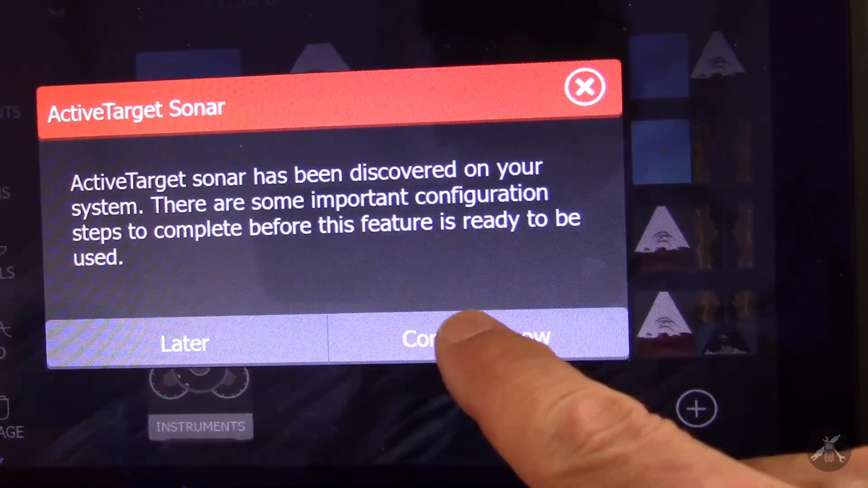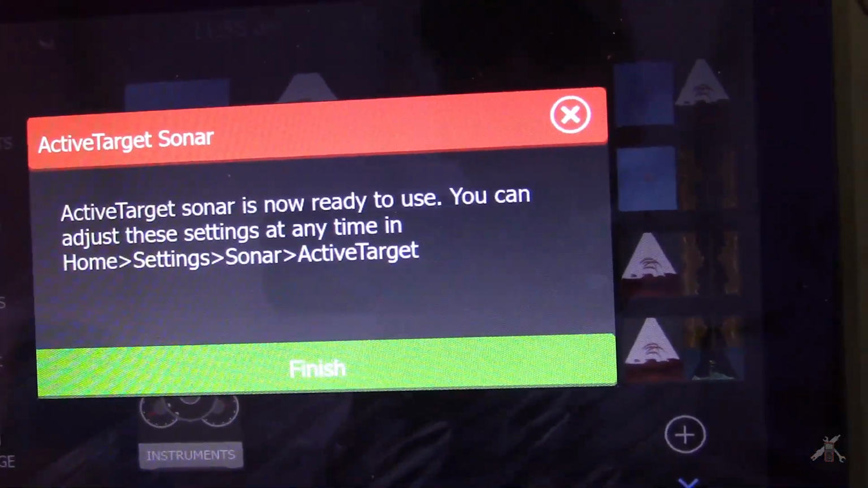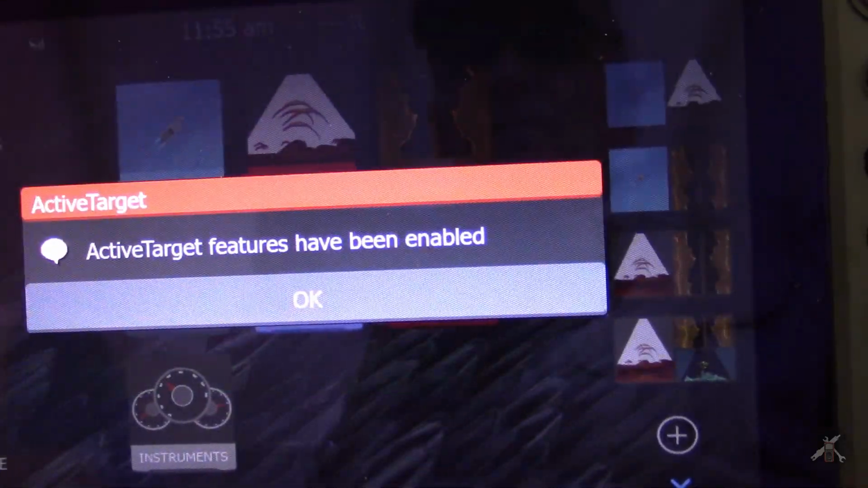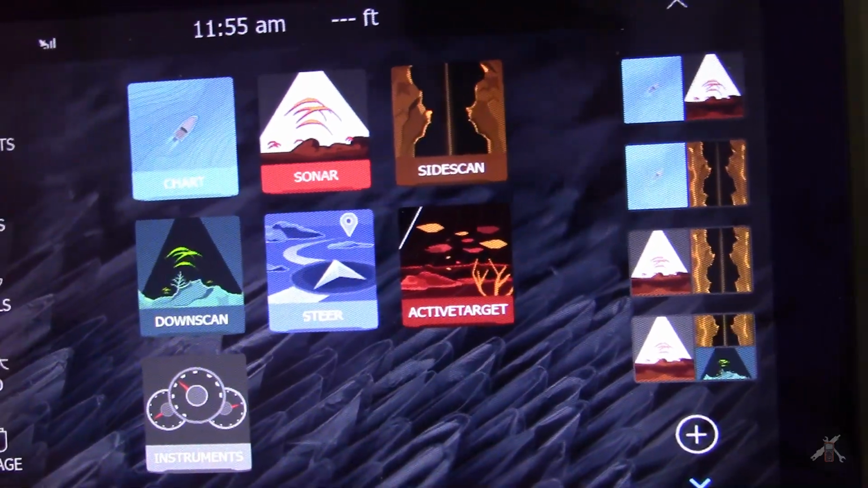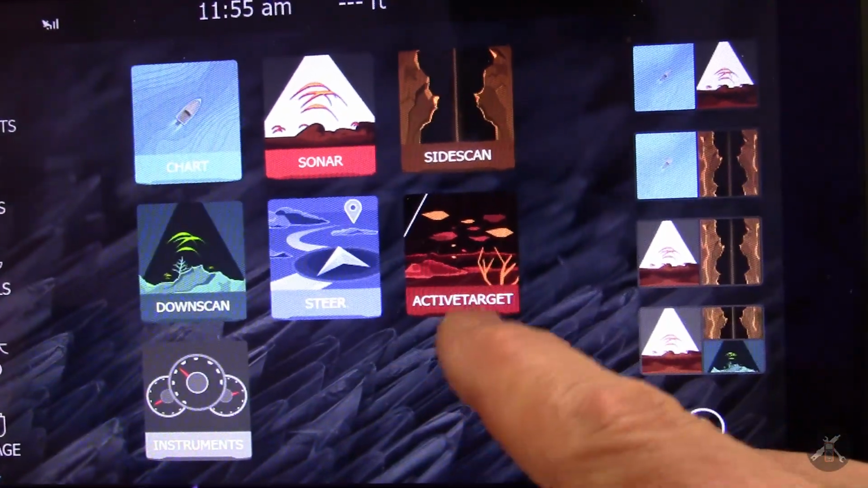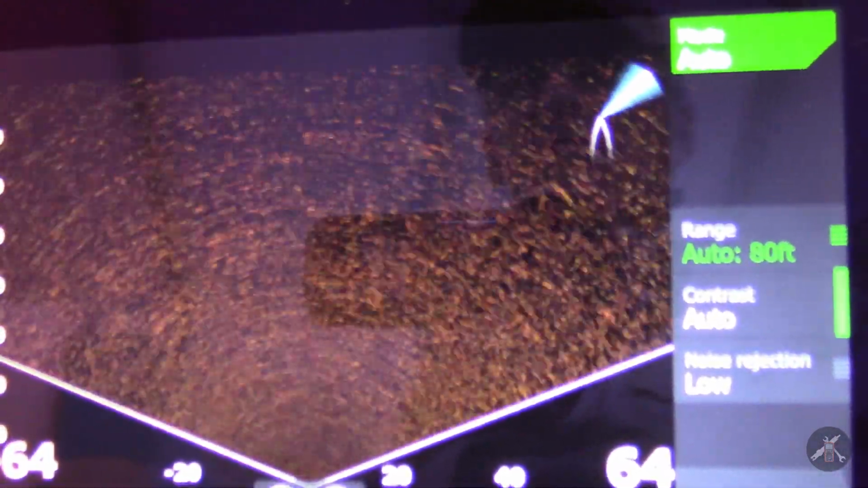Alright, now let's hit configure. Fresh water. Oh, that's not hard to do. These features have been enabled. Alright, now the active target isn't in the water, so we won't see much of anything, but I get a display full of noise.